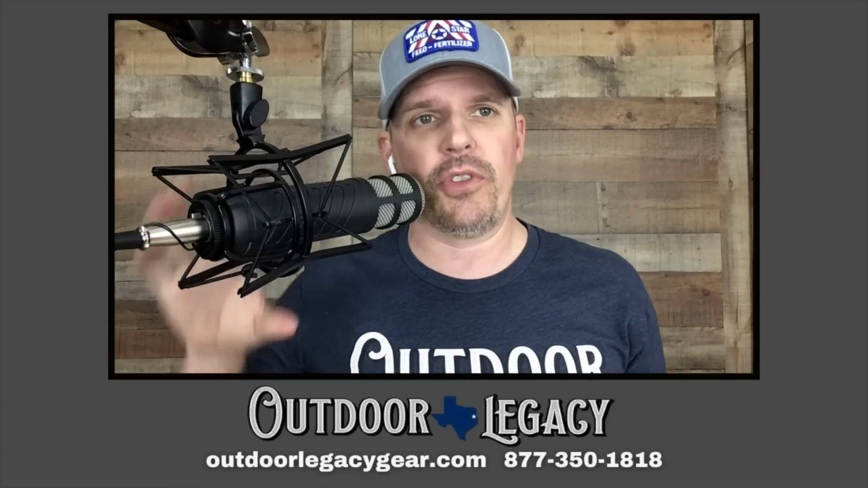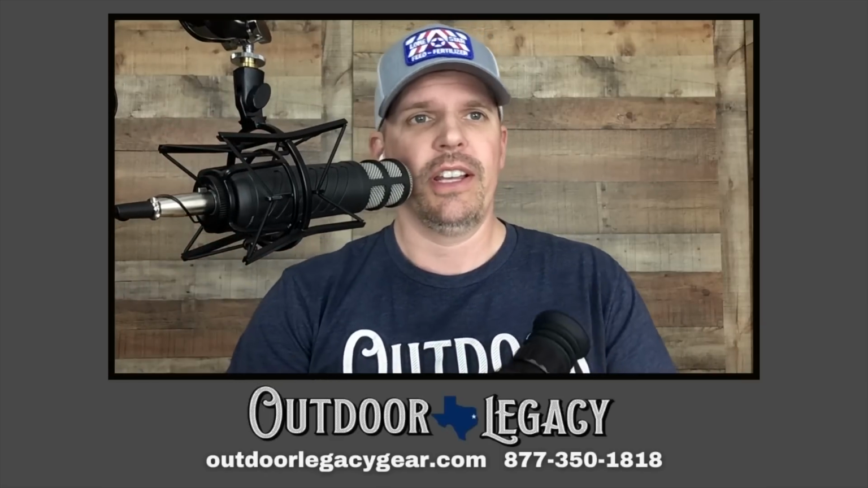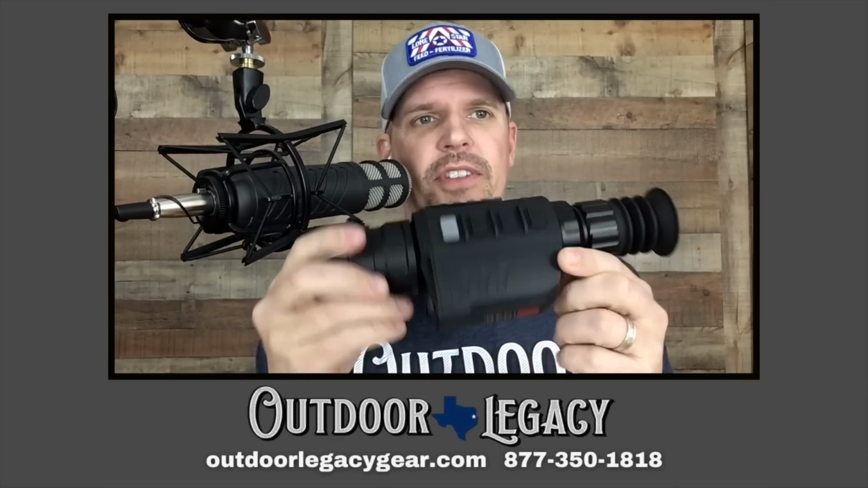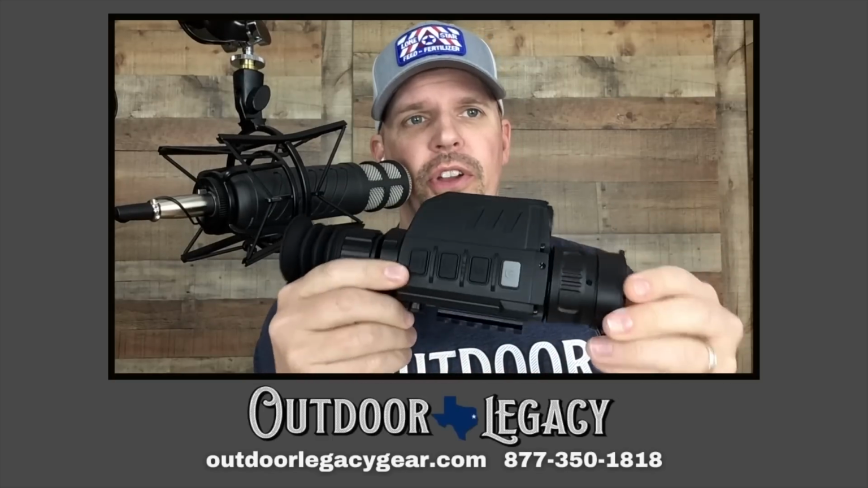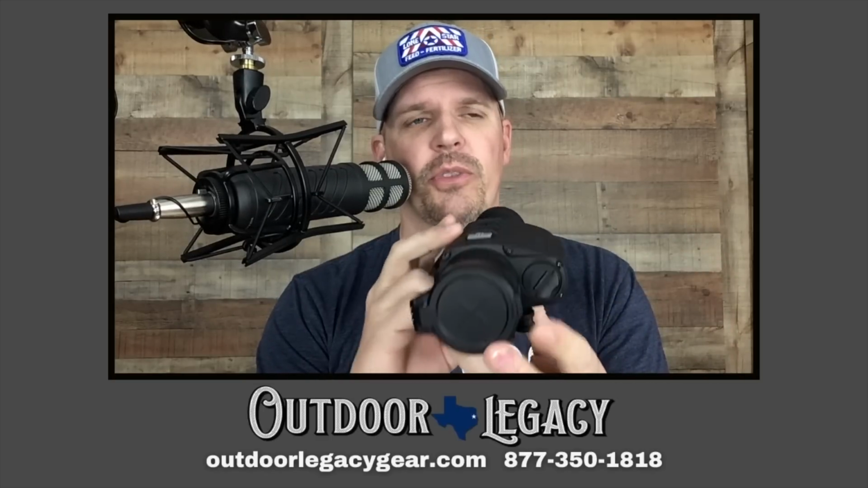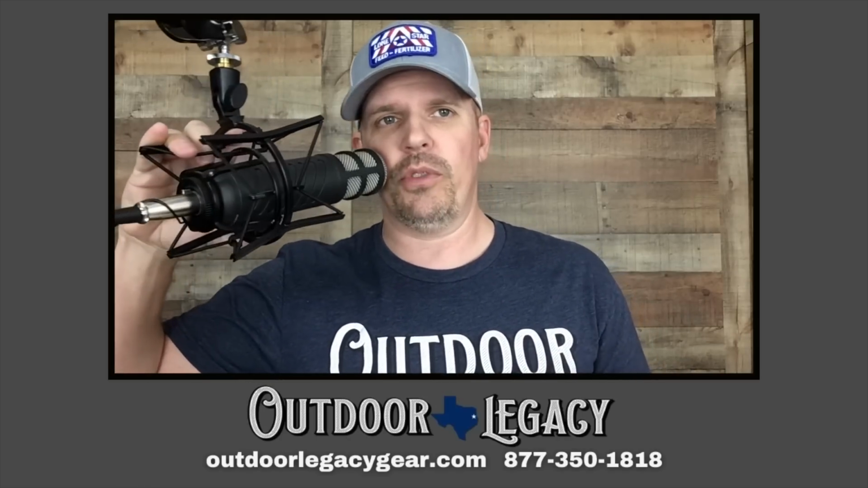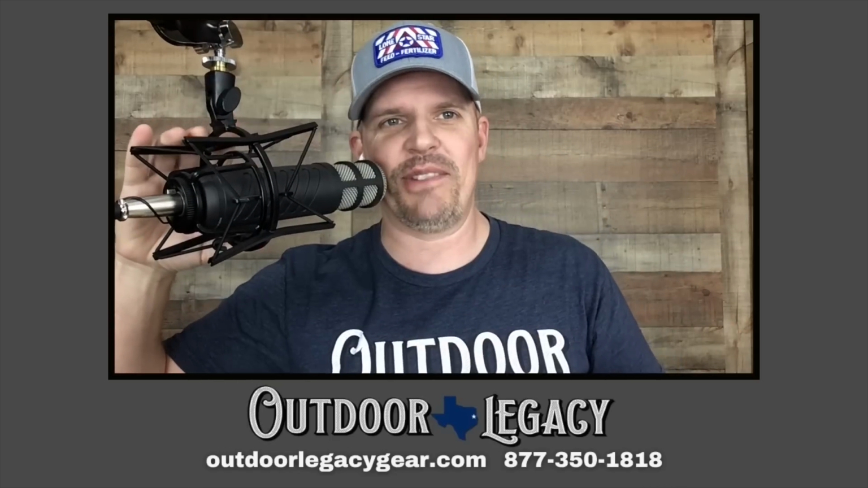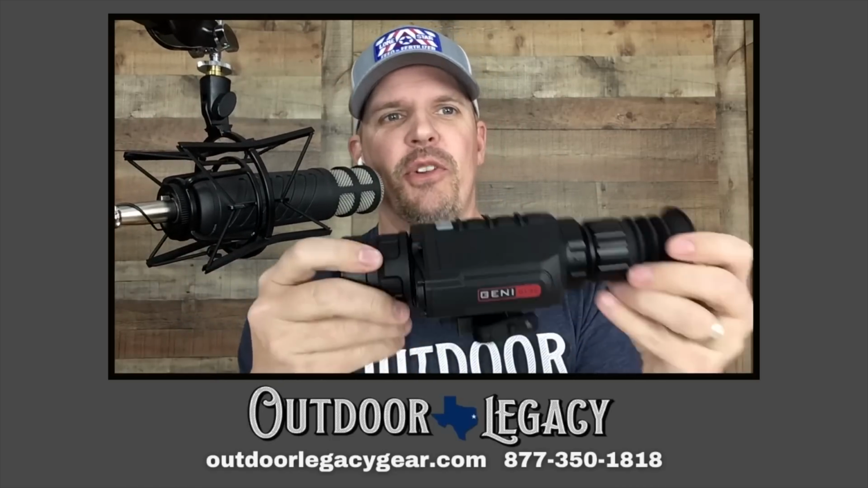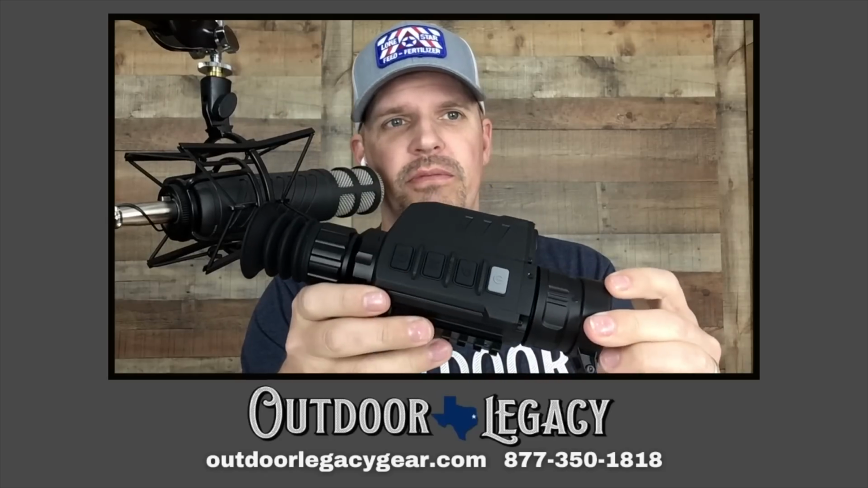So guys, I tell you what, since we're talking about that unit, I want to bring up a few things and clear up maybe some further confusion. So this unit that I've got right here, Hans has got one too. This is the GL35 without the laser rangefinder. The real confusion is that it looks exactly the same from across the room.